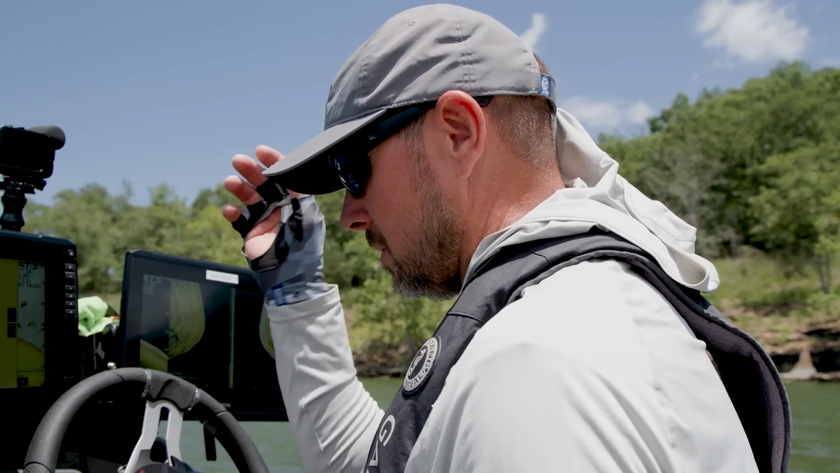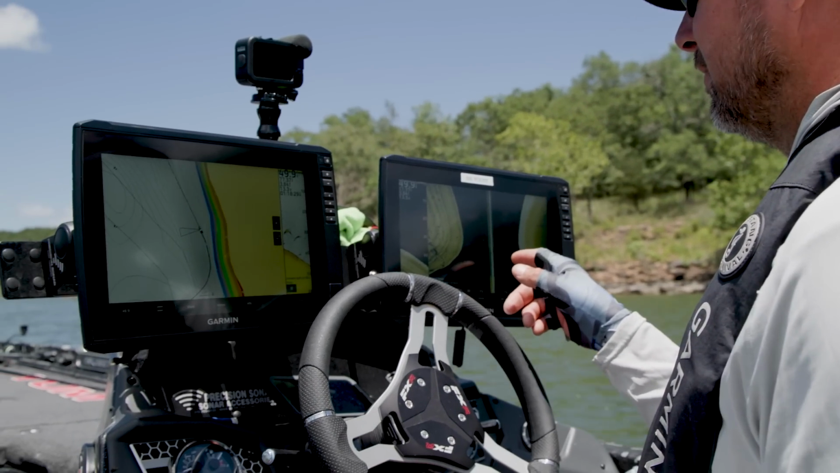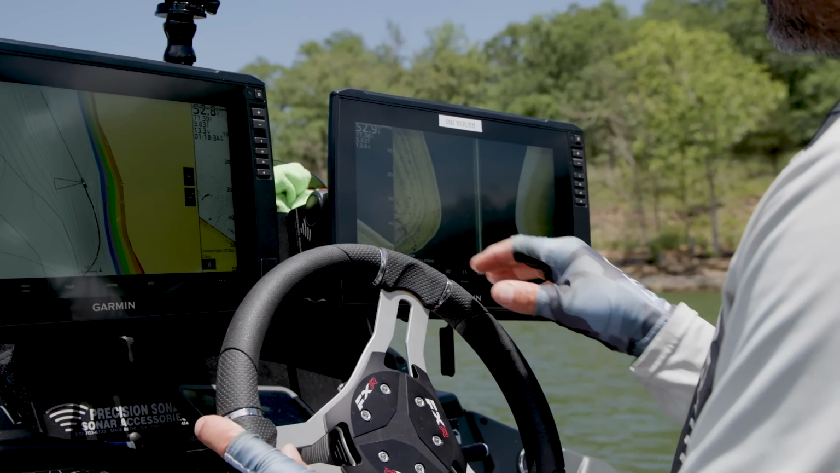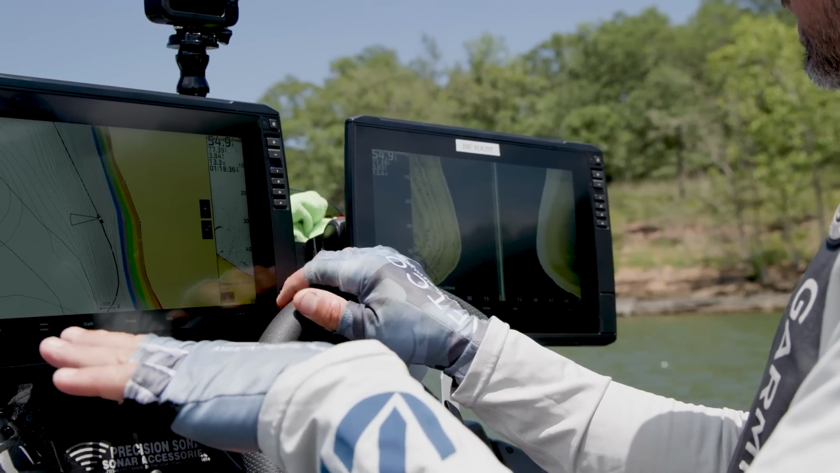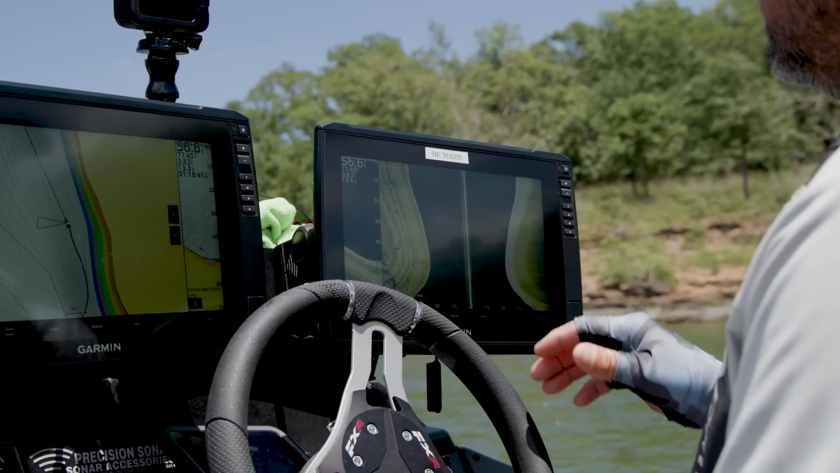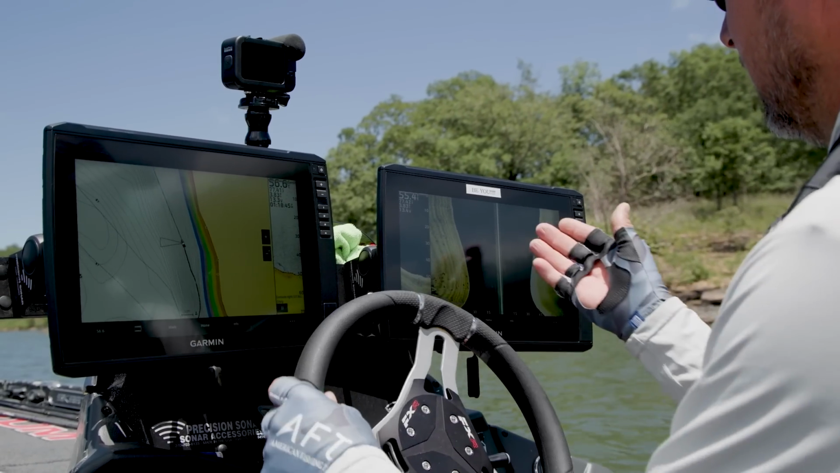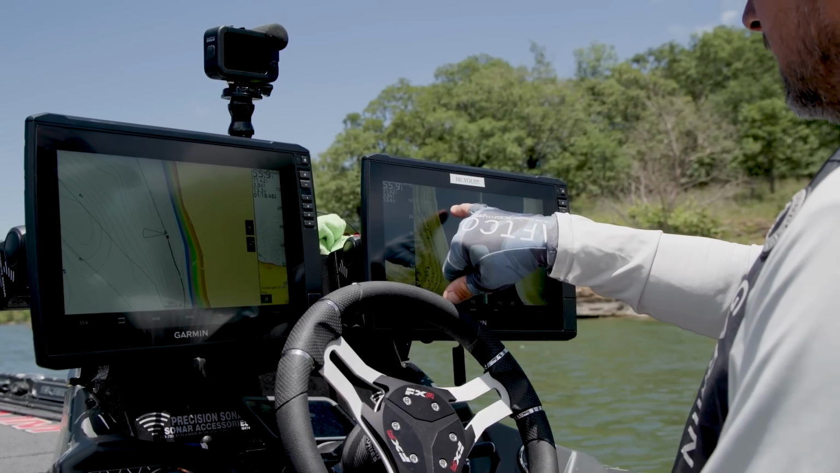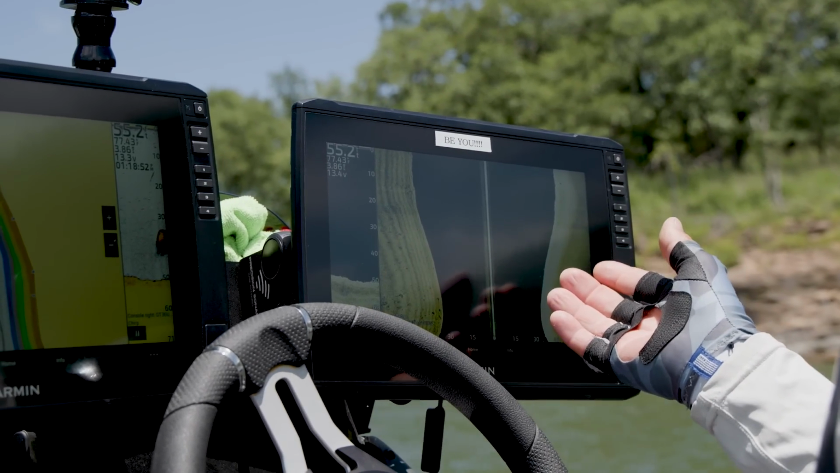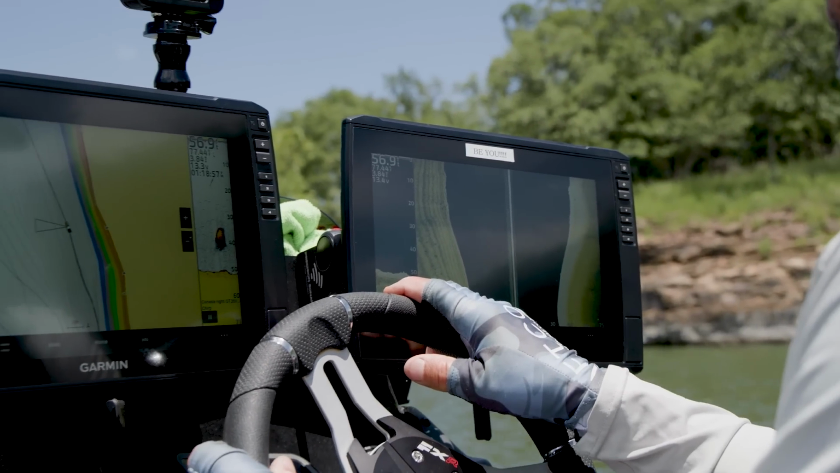But I got mapping, I got 2D, ClearView, and SideVu. And I use all of these. SideVu, I can see them a lot of times better if it's flat. If I'm shining up on a flat, you can kind of see them better. And also if I'm scanning, say off the left side right here, it gets deeper over there where I can get them, like you can see a couple right there where I can get them off in that deep water. But looking through here, it's just one here, one there, and that's not what we're looking for.